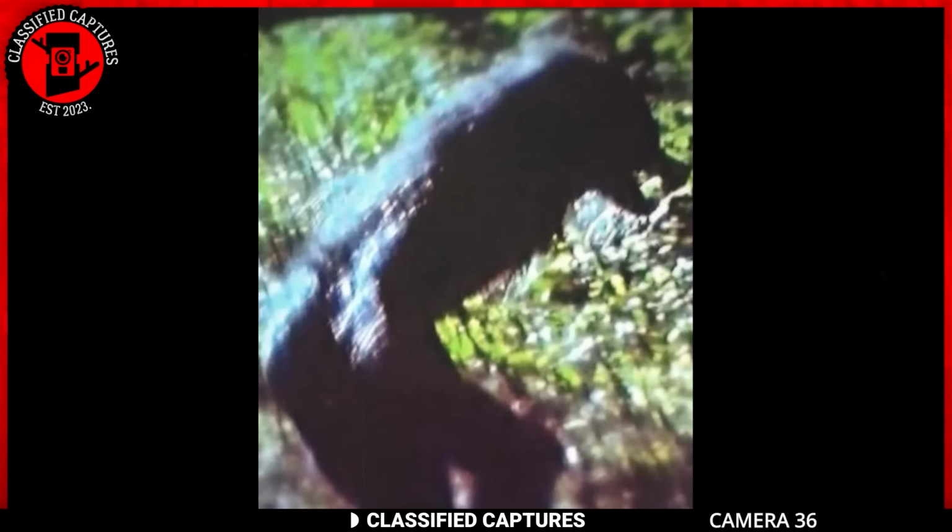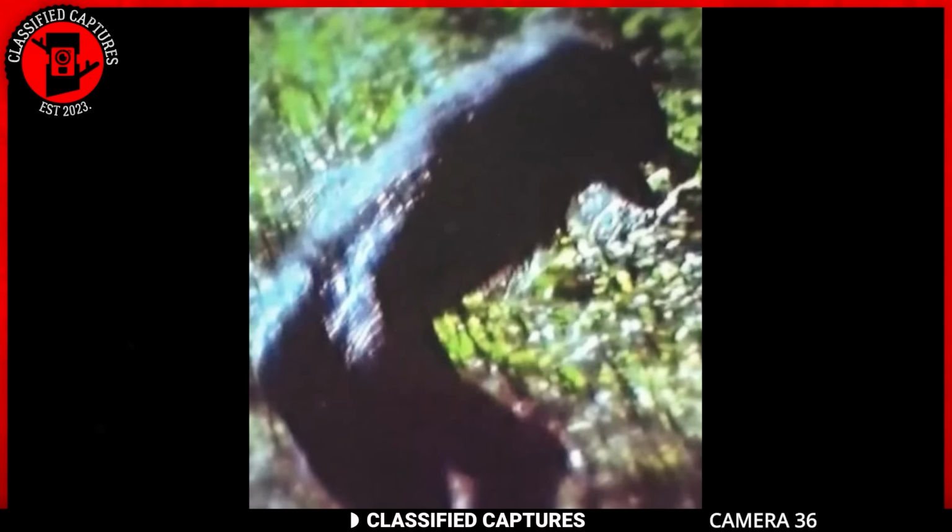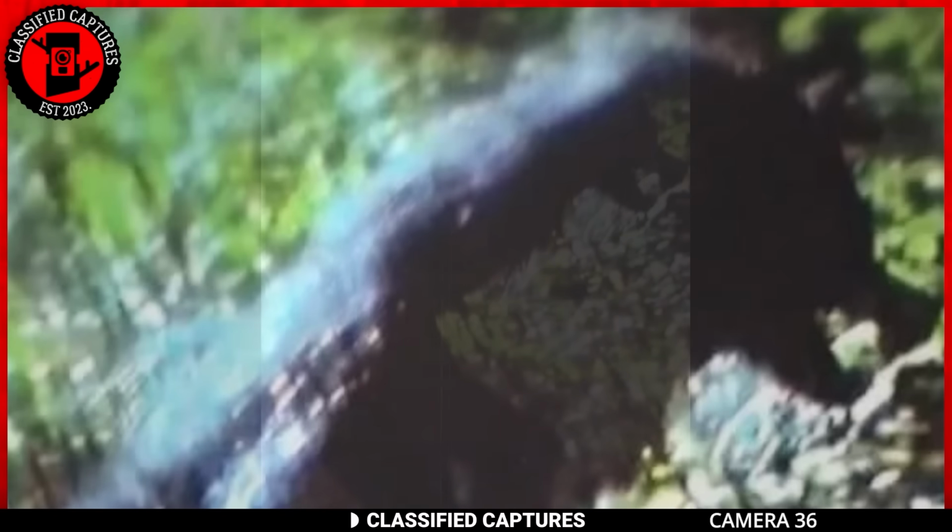A trail camera captured this creature in the woods. This has to be a bipedal wolf-like creature. That's a lot of words jumbled up together, but I know you get me. Just look at its snout and hairy body. From the waist down, it appears to be human. The darkness makes it hard to see, but we can see enough. I mean, take a look at its knee.